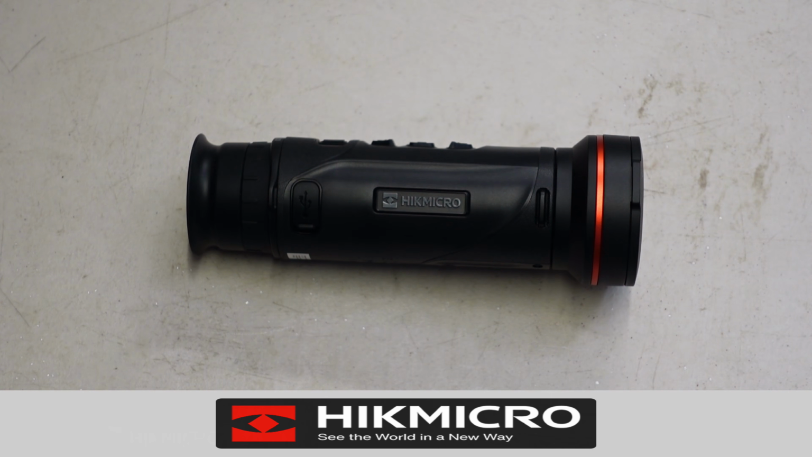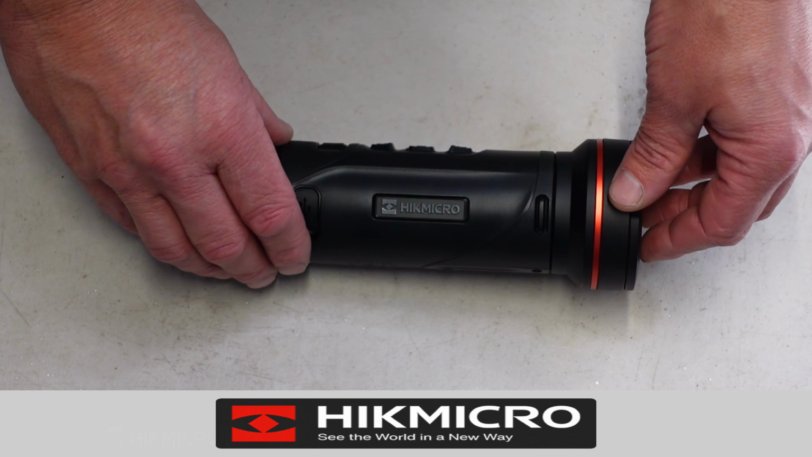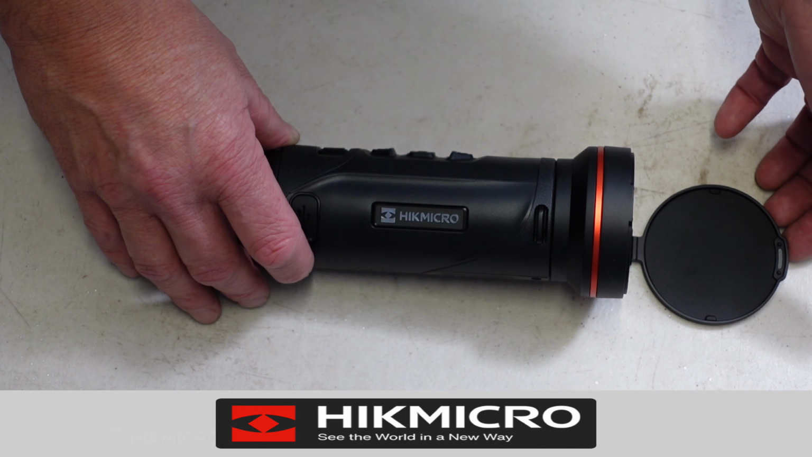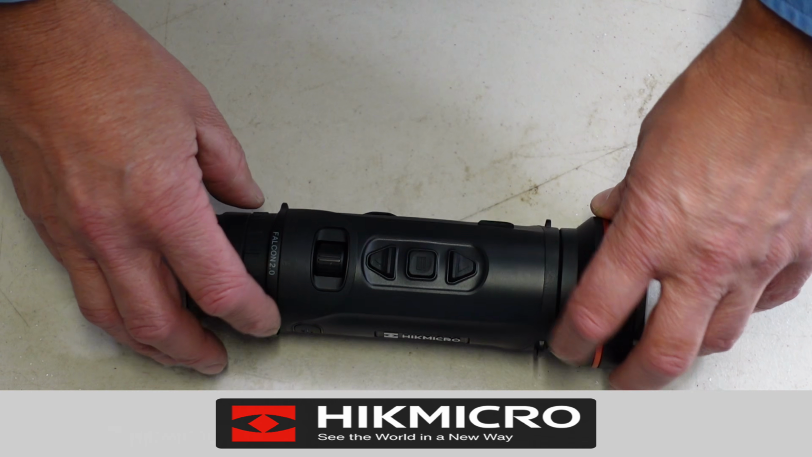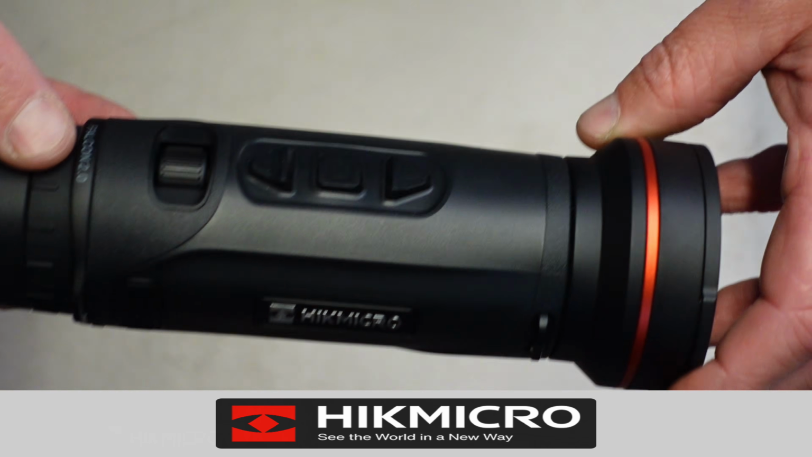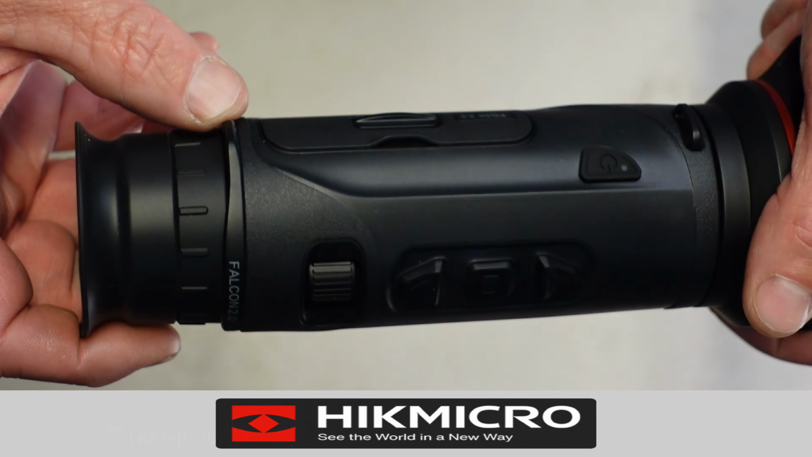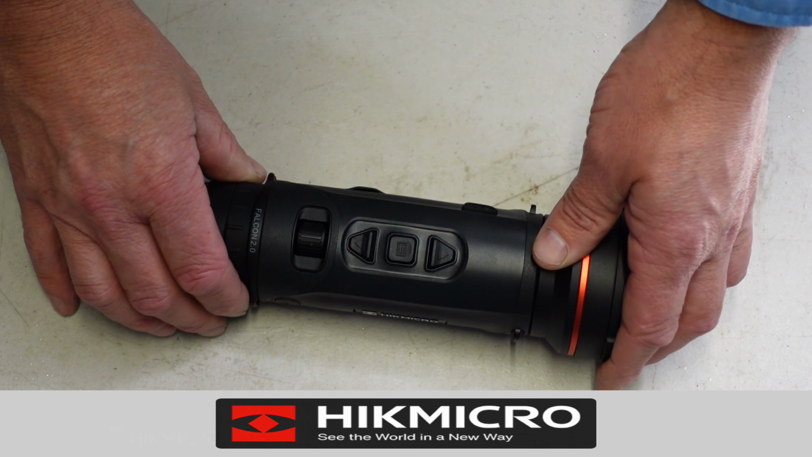So just a quick look at the actual thermal monocular. What do we have here? Starting at the front, we have the objective lens cover, which is magnetically connected and will flip open. It can't be removed, which is not a bad thing at all. It means you're not going to lose it. Closing that up, on the sides, both on the left and right hand sides, you have the loops for the straps. I'll bring it up a little bit closer. As you can see, loop there, and there's another one on there, and the same on the rear. So you can hook on the palm strap or the neck strap as you desire.